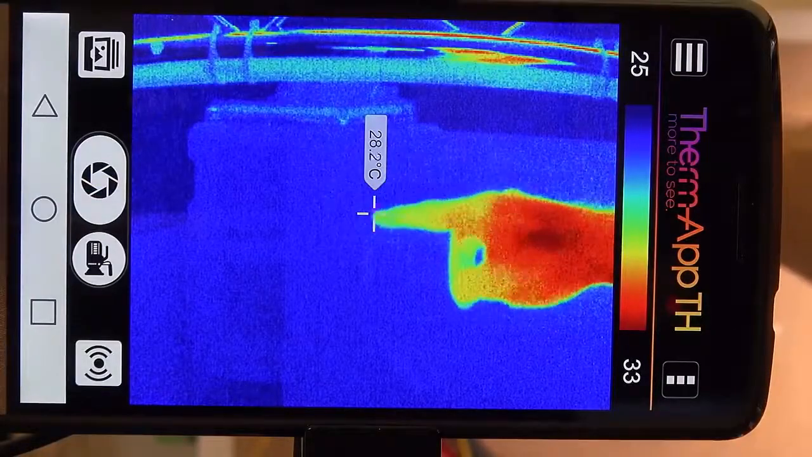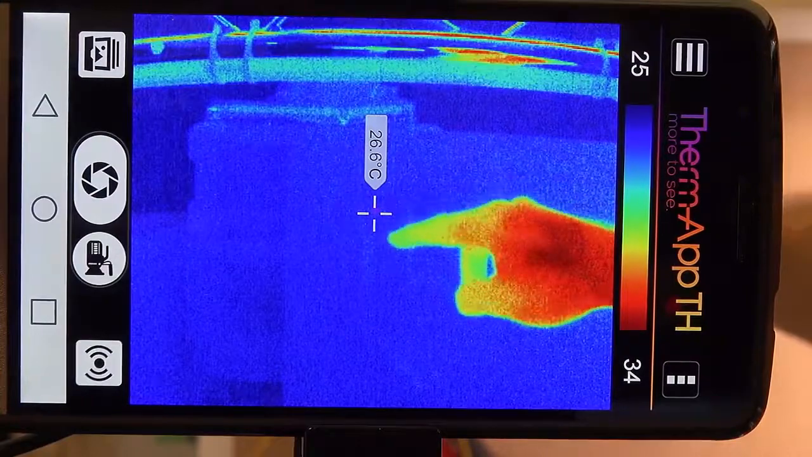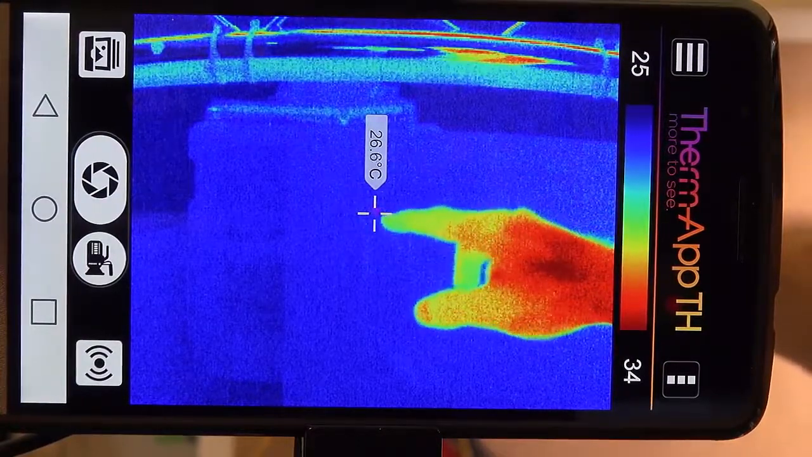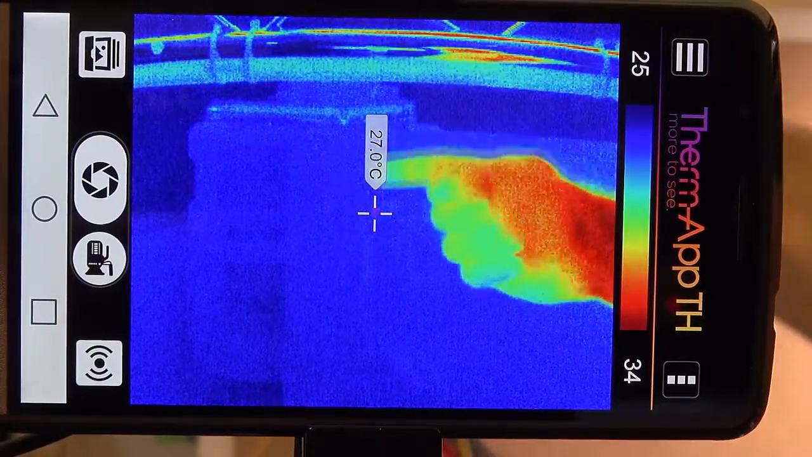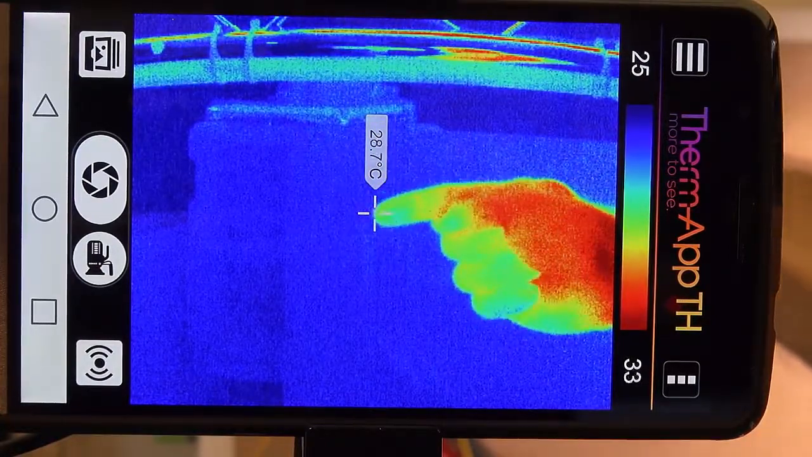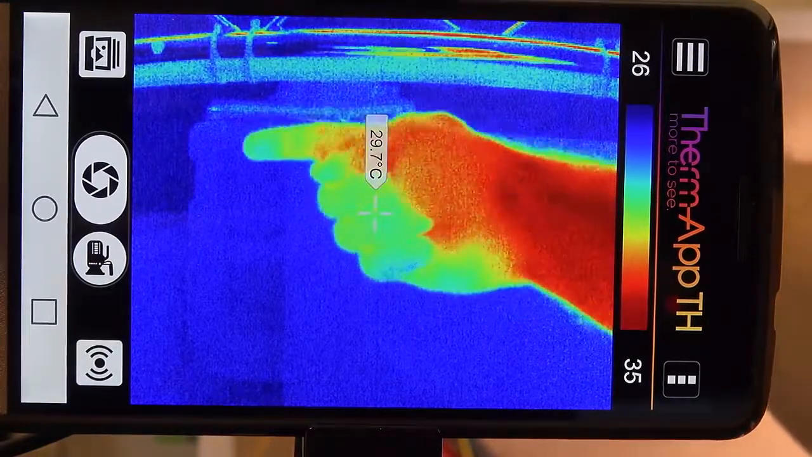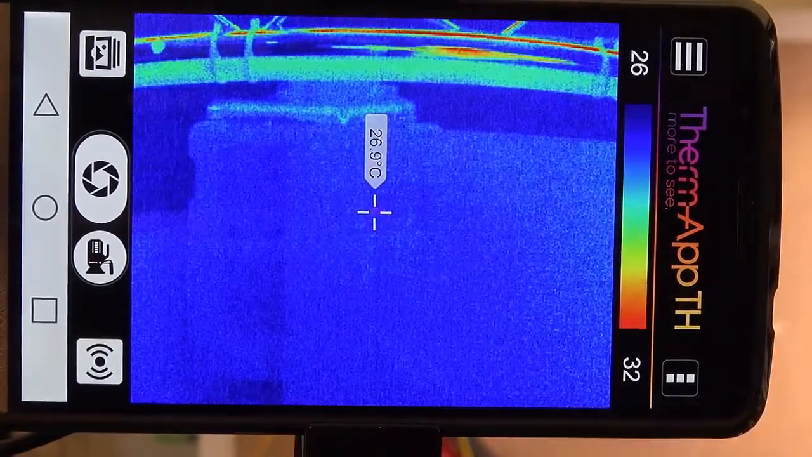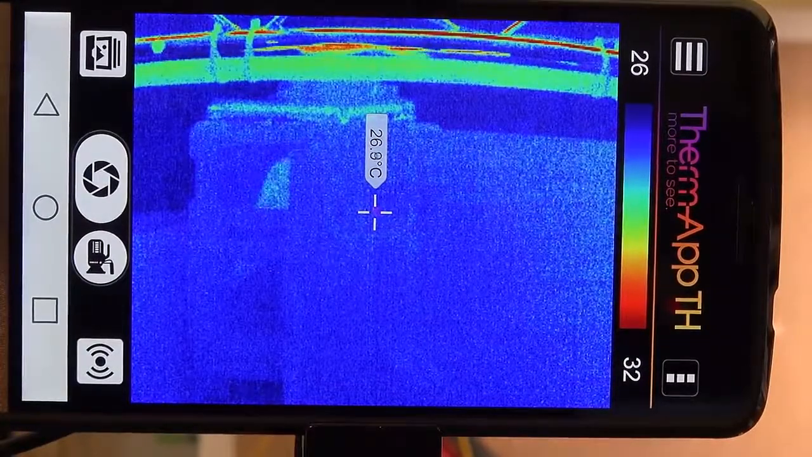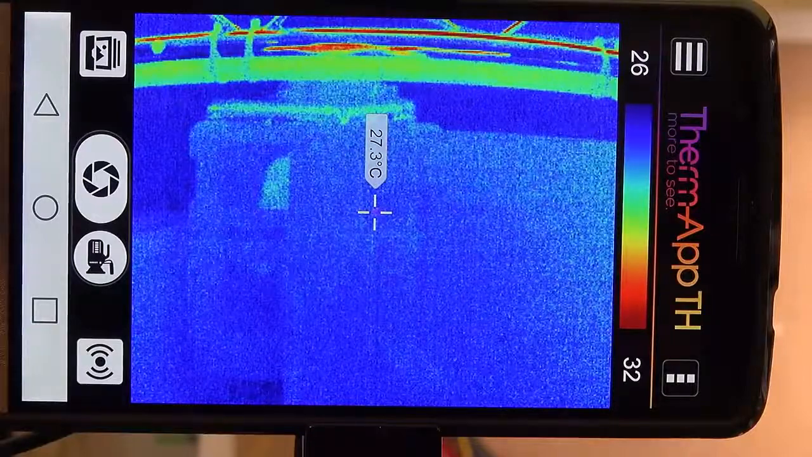Right here where my finger is where the join is between those two Peltier elements. Now at the moment I've got them switched off so we can see what it looks like when there's no temperature differential. And this is what I wanted to highlight. Here we've got this tag showing me the temperature measurement at the crosshairs. And here it's getting in the way, and that's where I wish I could move it off to the side. Now for this exercise, it's a qualitative test. It's not a quantitative test. We're not looking for the measurement value. We're just trying to discern a difference.